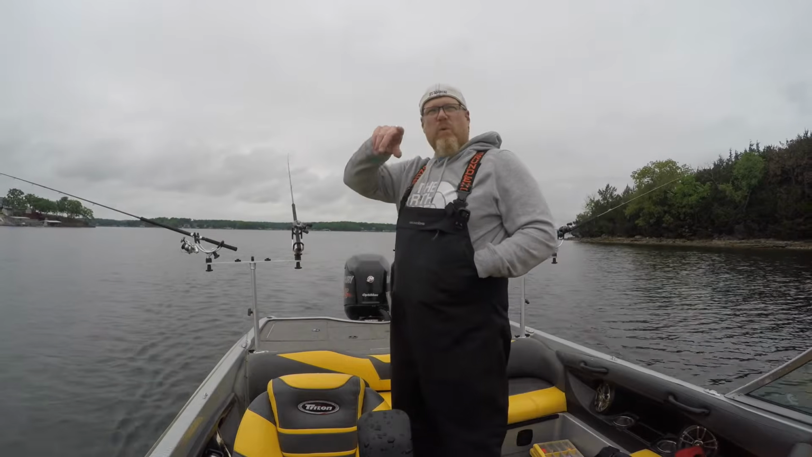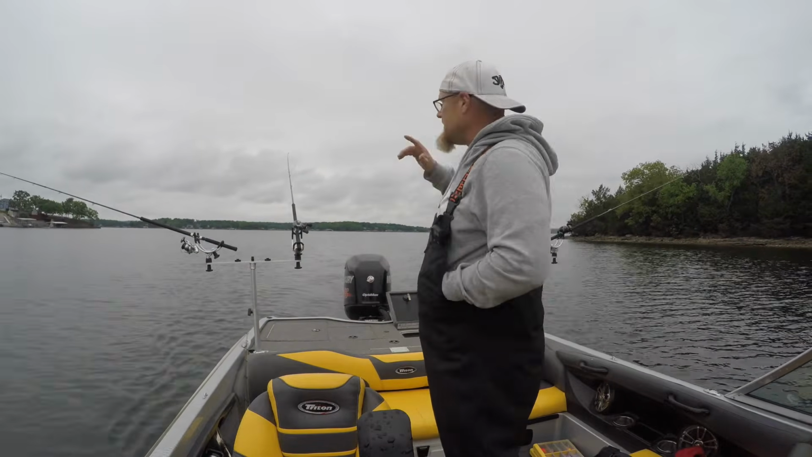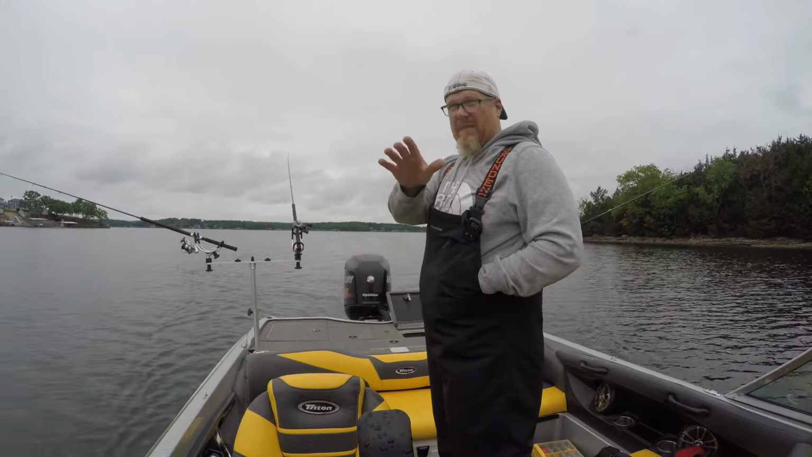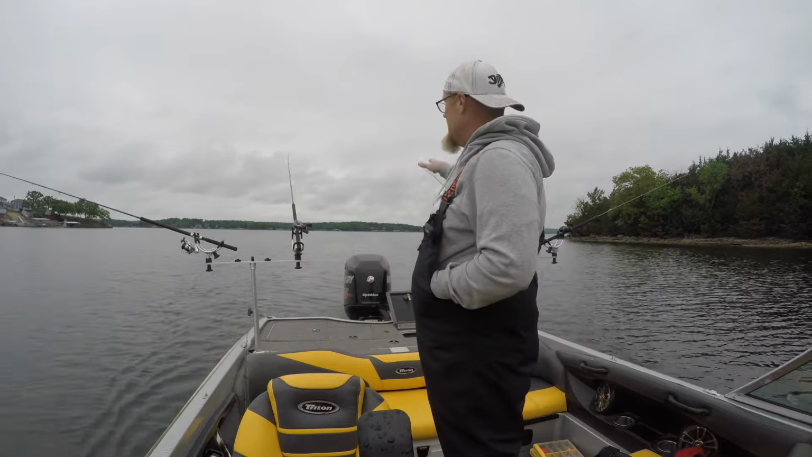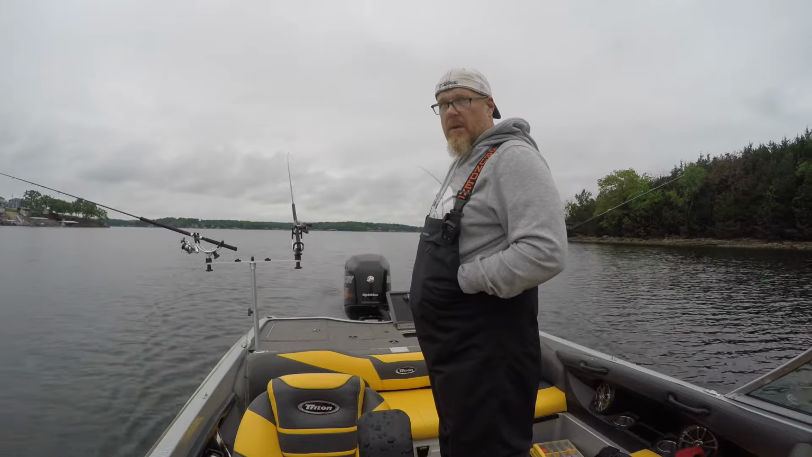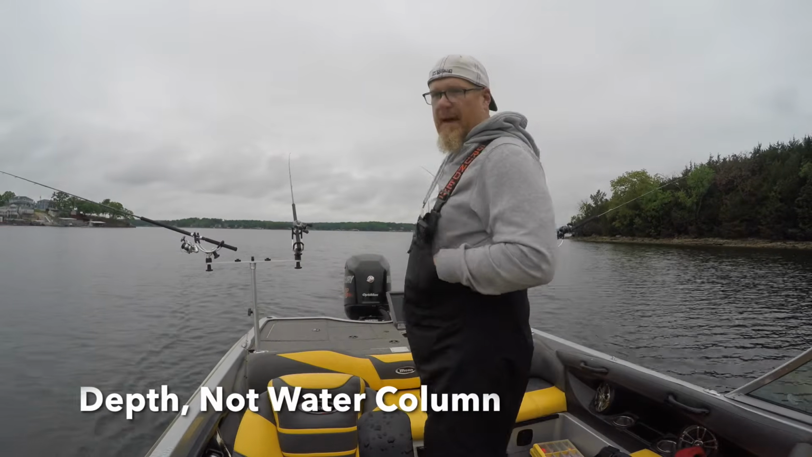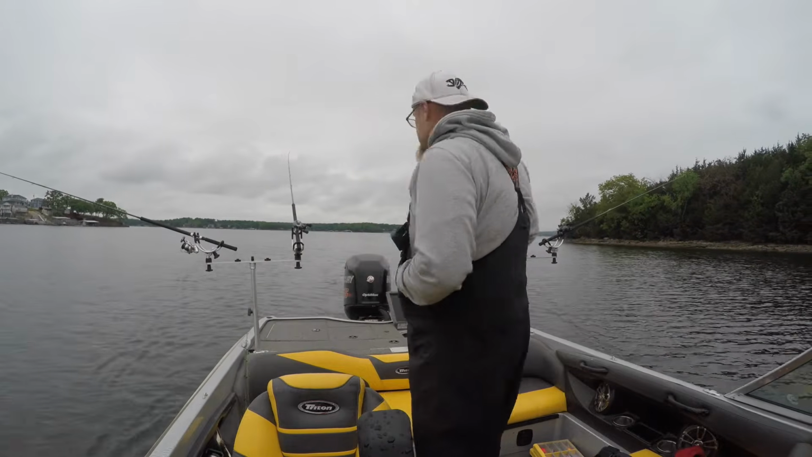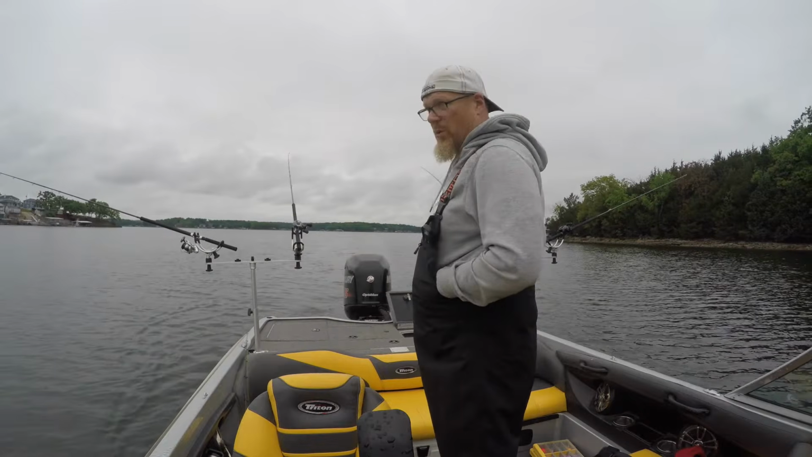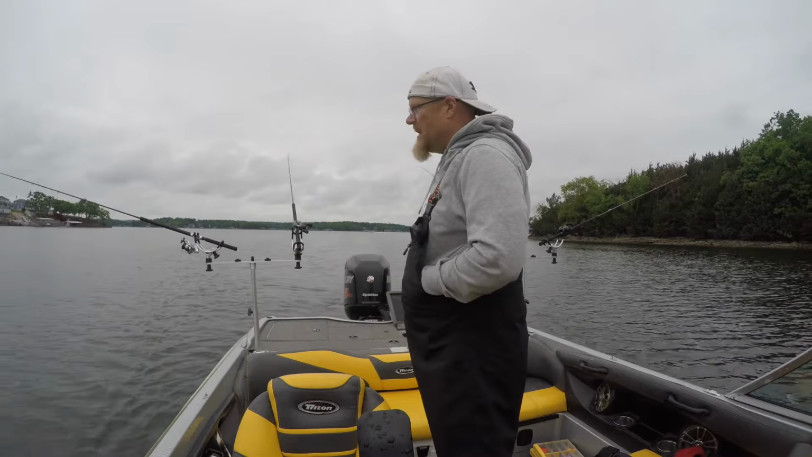Alright, so I've got a route plotted this entire cove from the main channel all the way back. And I haven't caught anything at all from about halfway back in the cove to the mouth of it. I'm staying in that 30 to 40 foot water column. So the fish are definitely deeper in the cove. So we're going to troll back, and then we're probably going to move spots.